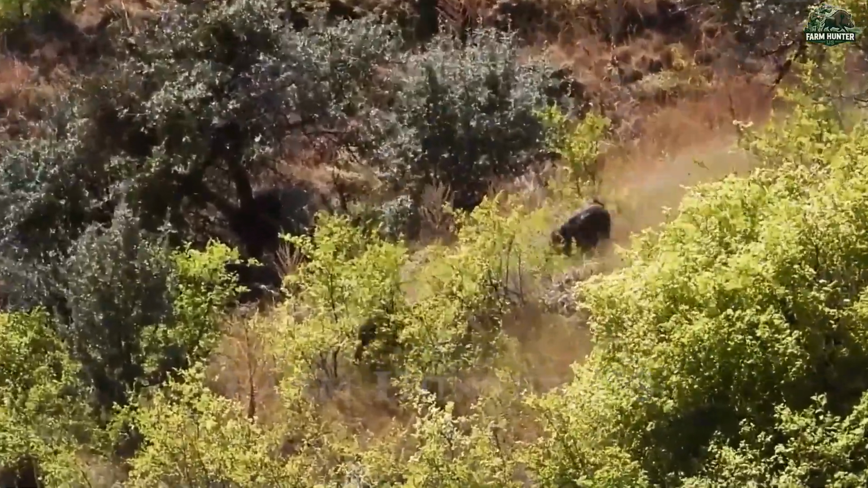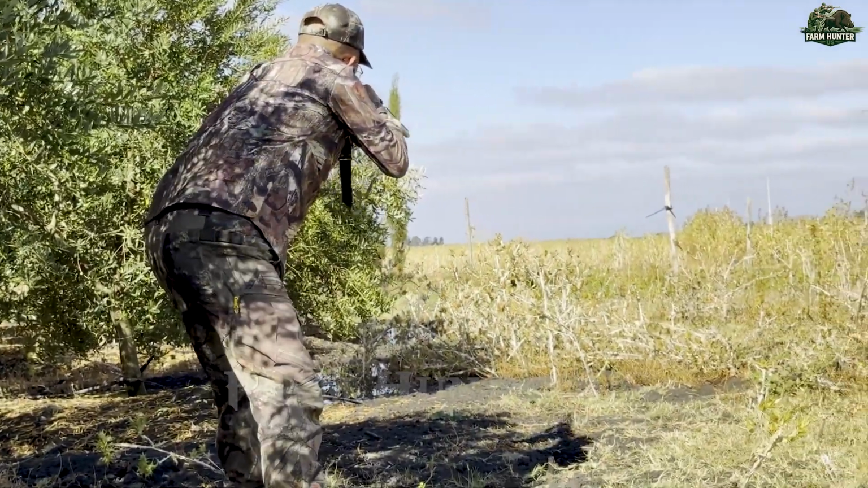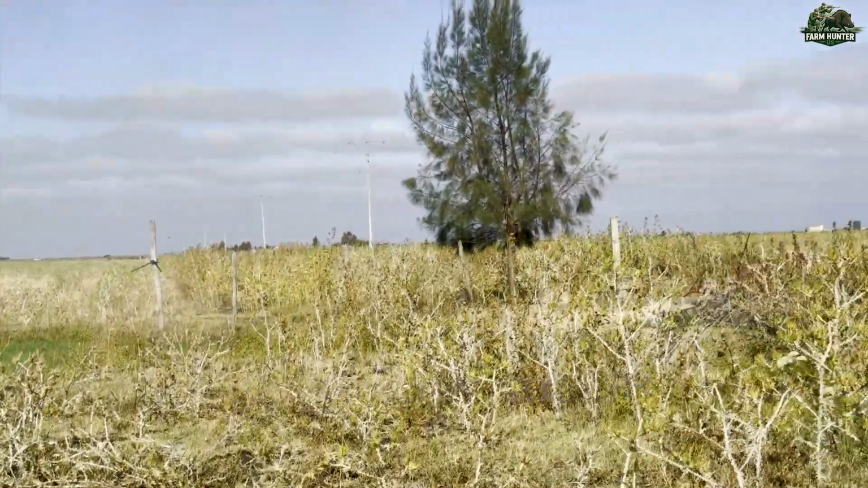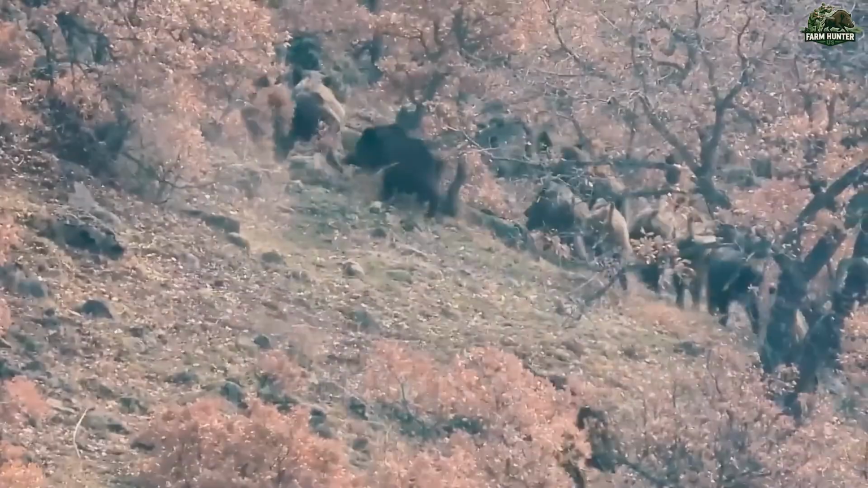As evening fell, we deployed bait traps along the edge of the forest using corn mash and fermented fruit. The scent worked like a magnet, drawing in another herd. We waited silently and took our chances, targeting the heaviest ones for removal.